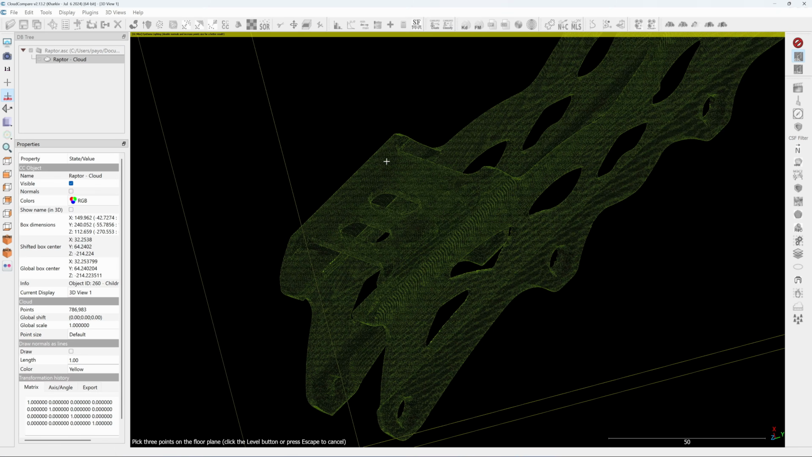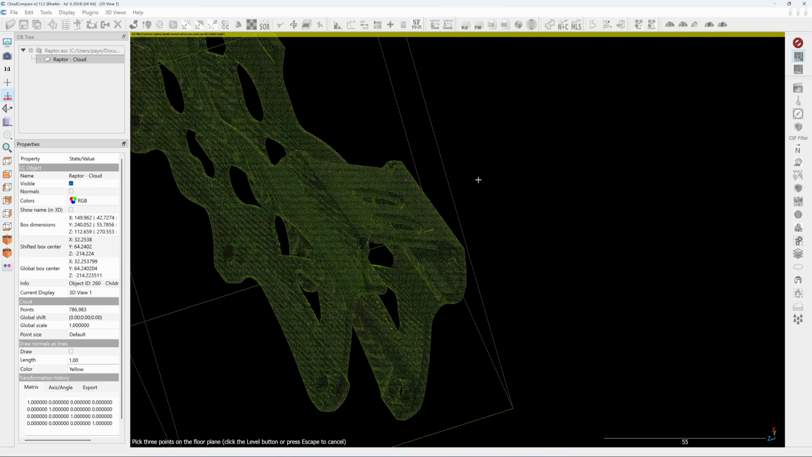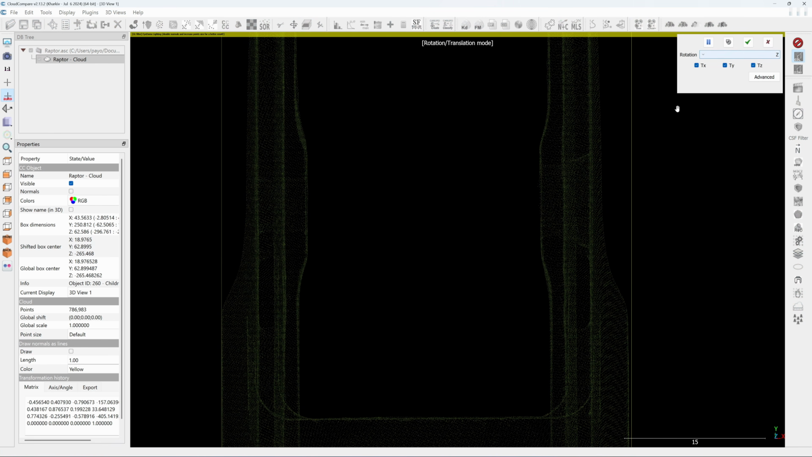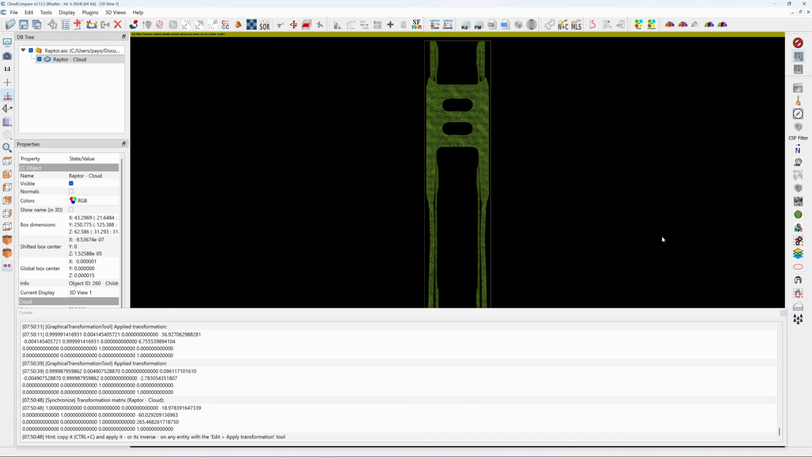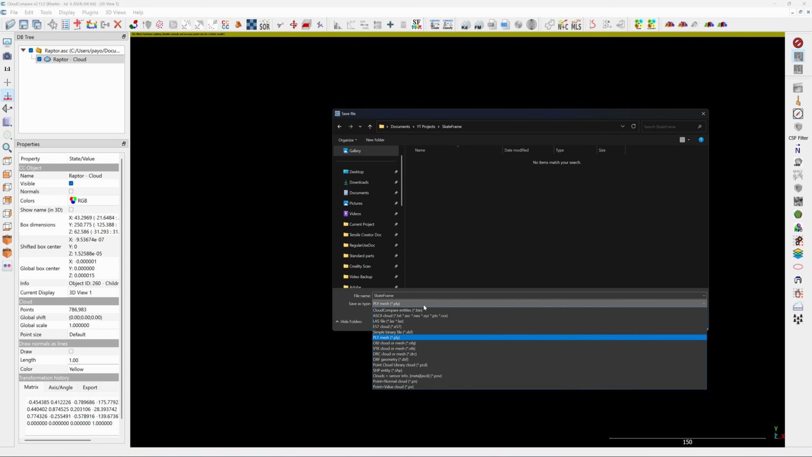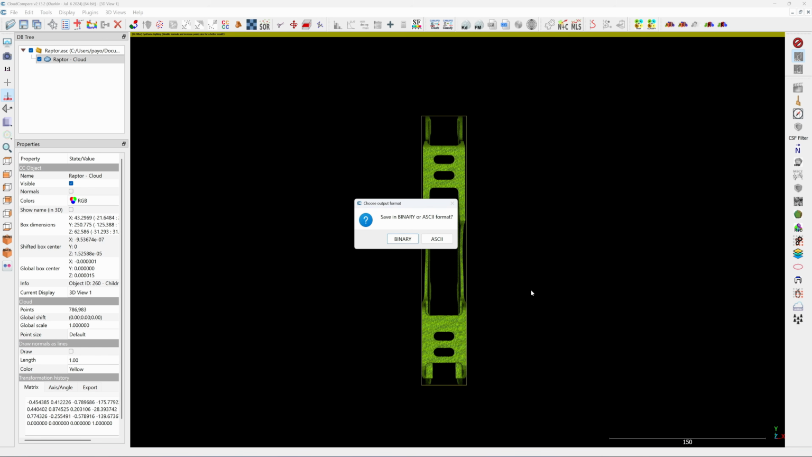In CloudCompare, I select one of the flat surfaces and use 3-point alignment to snap it to the XY plane. Then I rotate it to align to the X-axis, moving the bounding box to the origin, and export the point cloud in the PLY format, which is the only format that works for FreeCAD. And when prompted, click on ASCII.